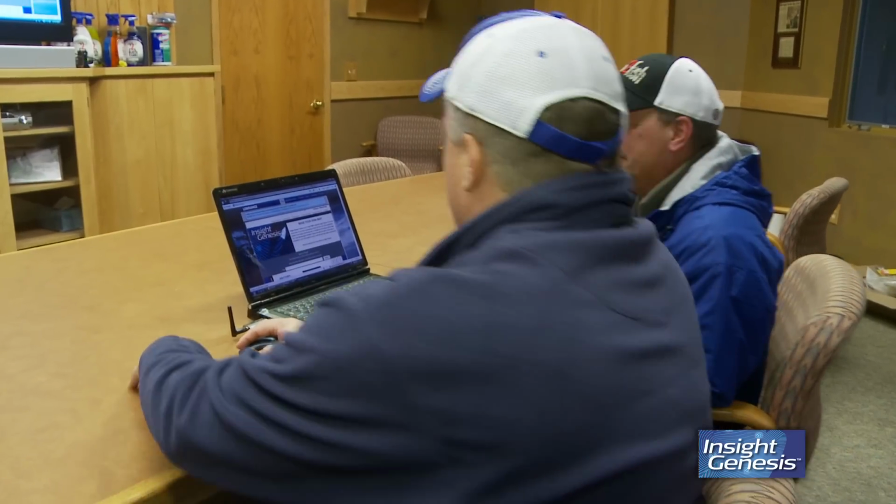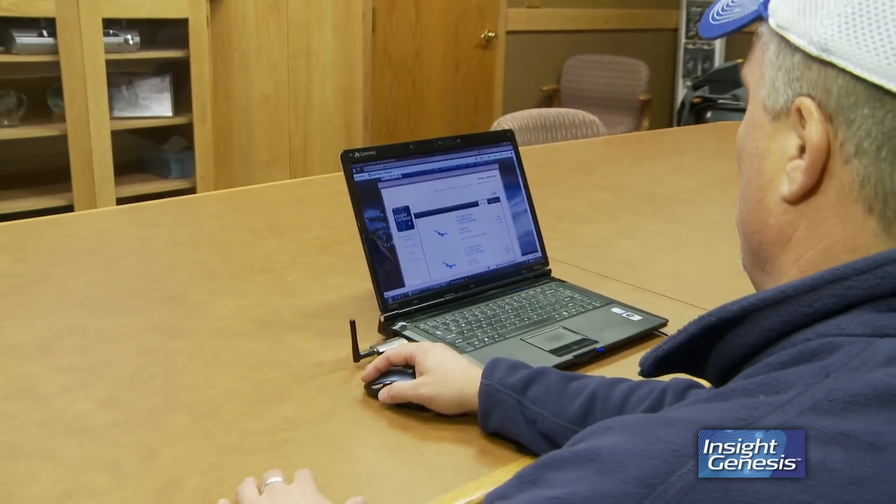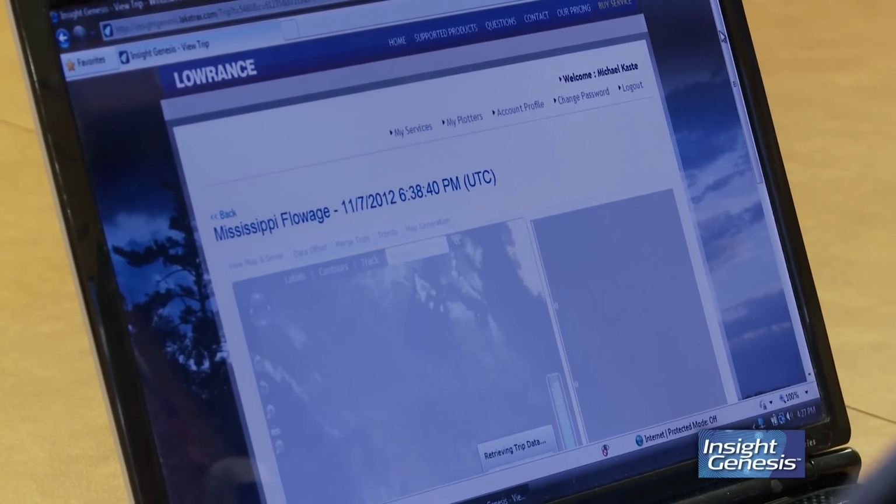You'll get a message up at the top of the screen or in your email box, or you can go just to the Insight Genesis tab and see all of the sonar logs that you've just uploaded. So let's take a look at one. I think this is one of the first ones we did, just a short little path just to kind of test it out. So here's the area, it gives you a Bing map of the area.